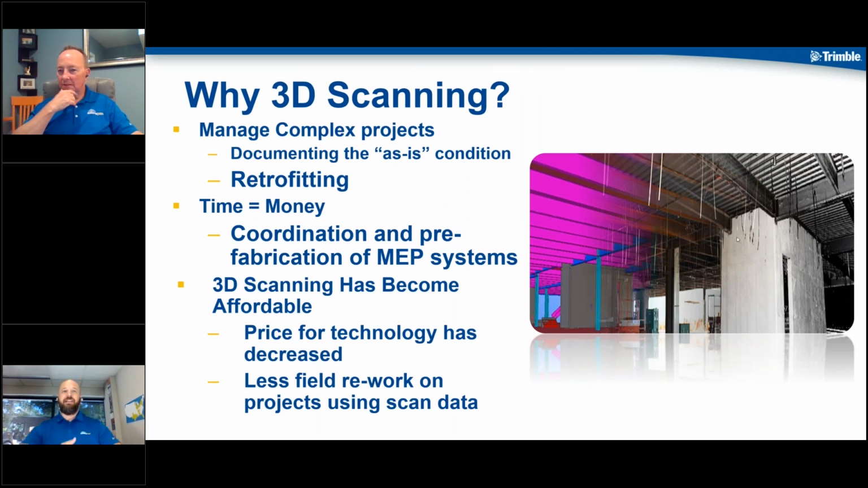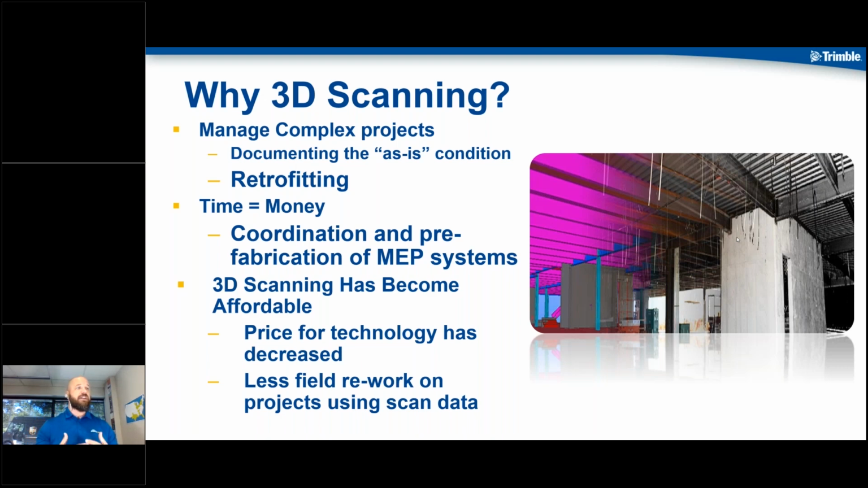So the first thing is, what is 3D scanning? We're going to talk through this just a little bit, because everybody seems to have their own interpretation or description of what laser scanning is. But essentially, laser scanning is going out and capturing a 360-degree point cloud. Kevin will talk a little bit more about what a point cloud is, but it's gathering that data and putting it all together so that you can then export it and model from it.